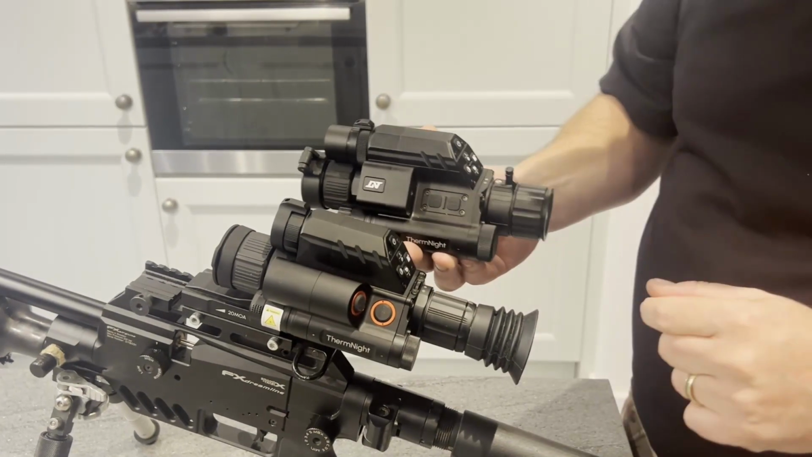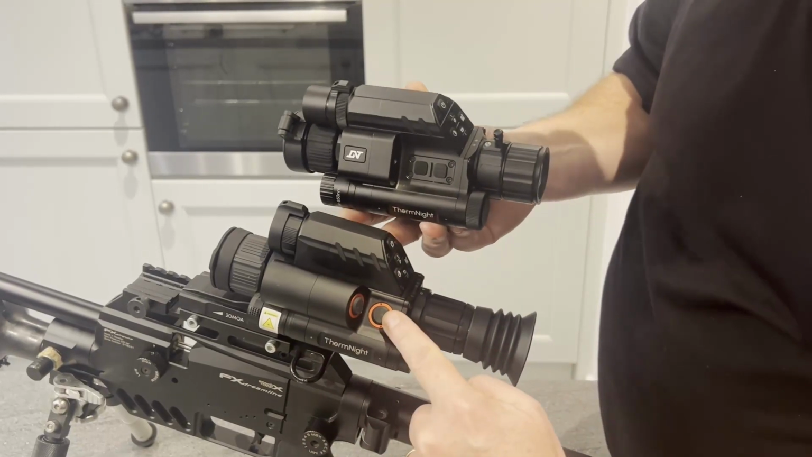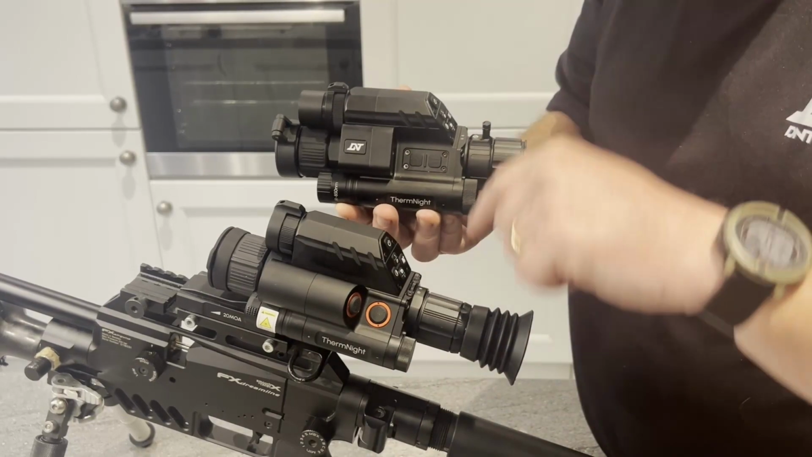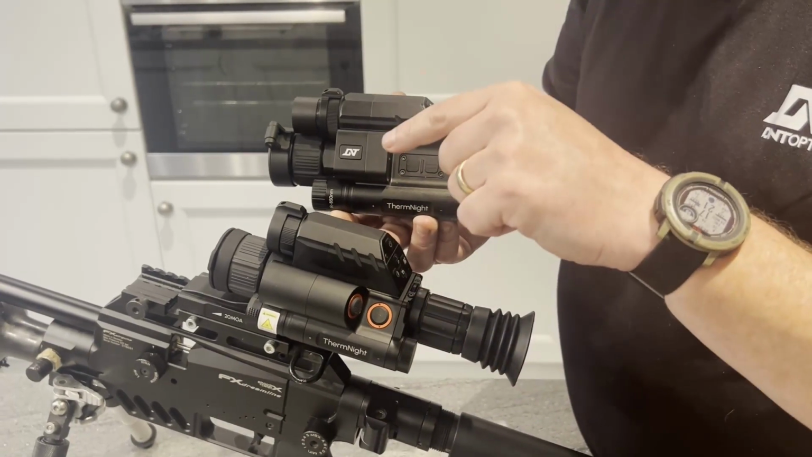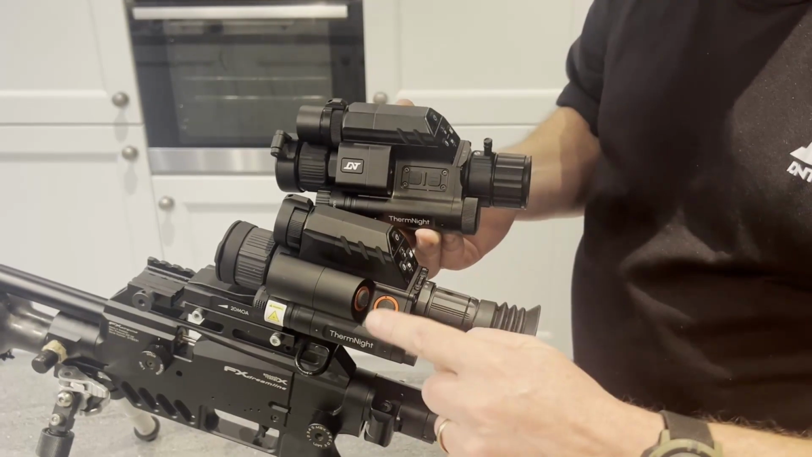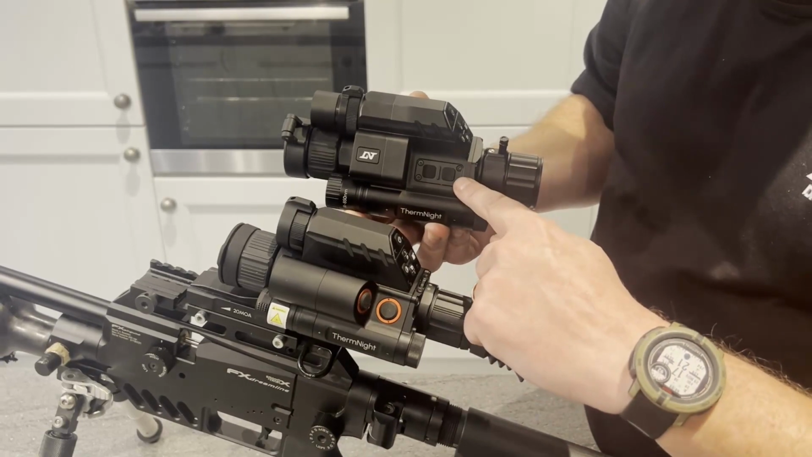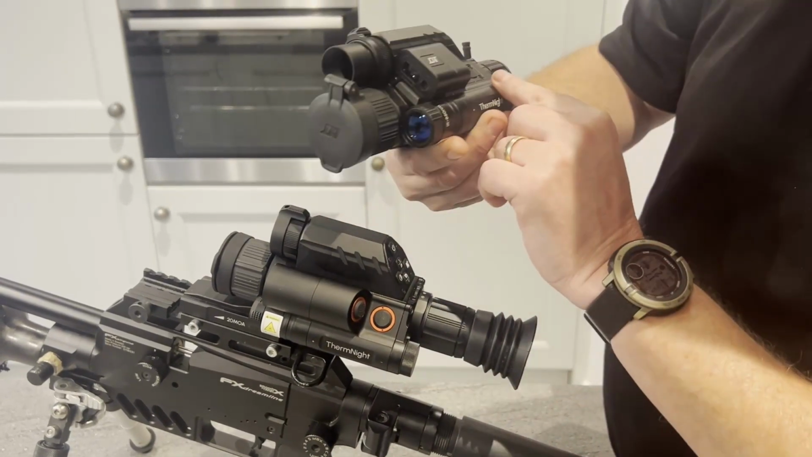Everything's good. Another difference I'm seeing here is on this model, this button, when you press that, it toggles between the main camera being thermal and the picture-in-picture being digital or night vision, and vice versa. And this button is the rangefinder. Here you can see that, I'm guessing, let me have a quick look.